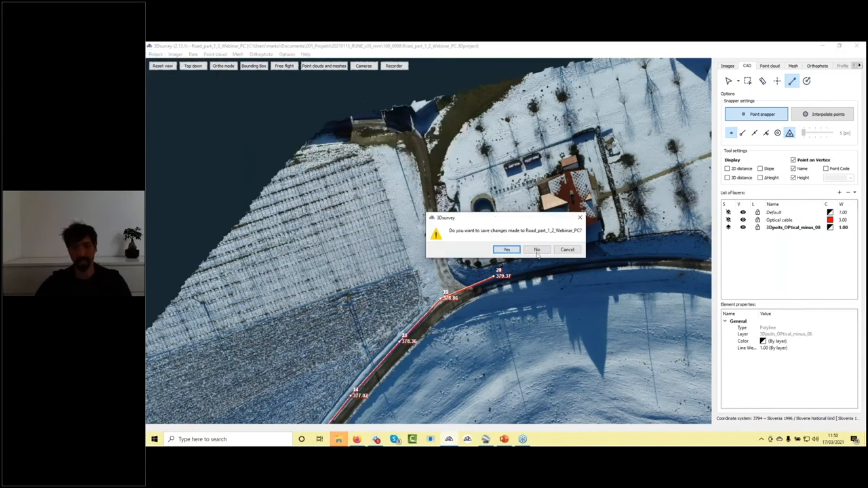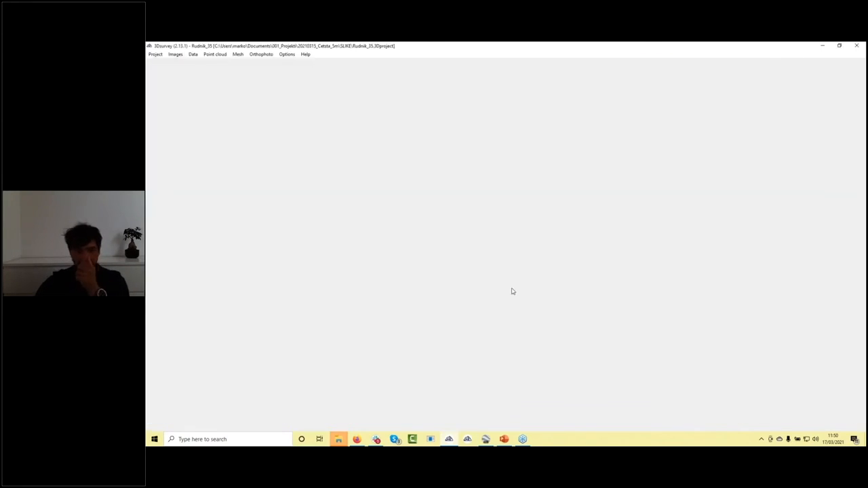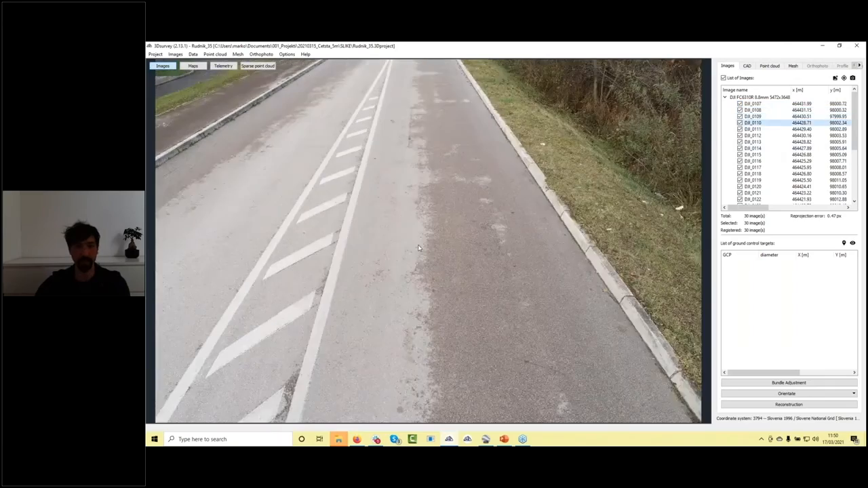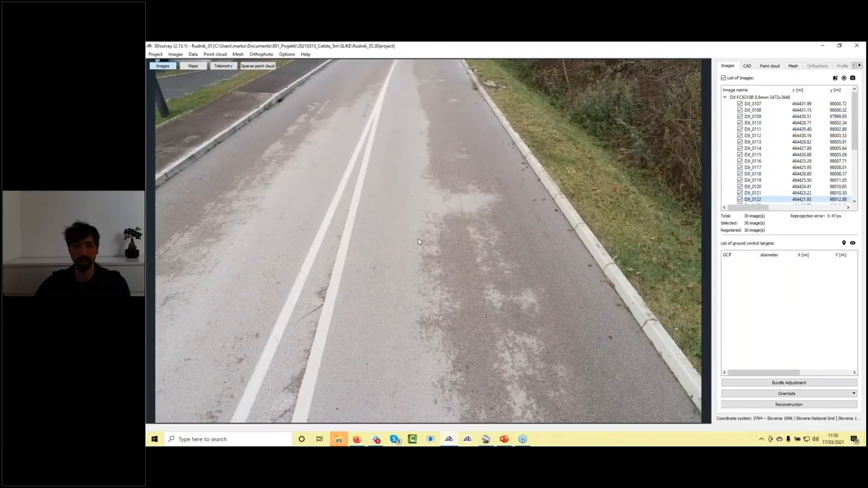Maybe just for a quick presentation, we were doing just some quick test where we flew manually at a 5-meter height or something like that. These were actually images from the field. I need to mention you can't fly this with the help of an app.